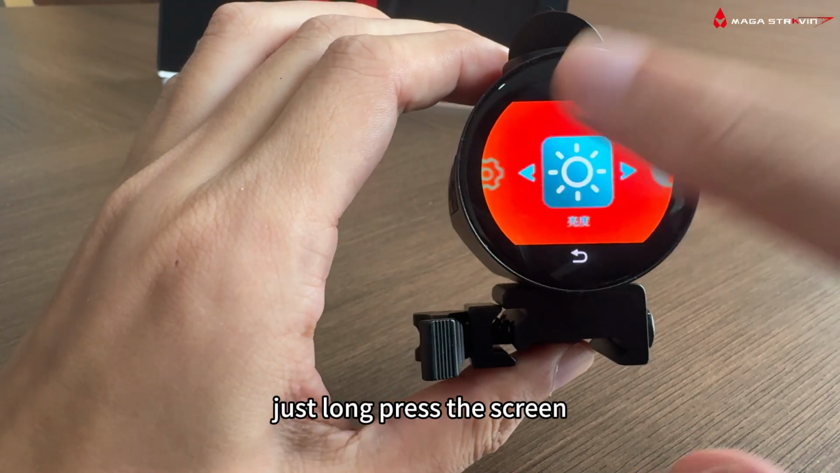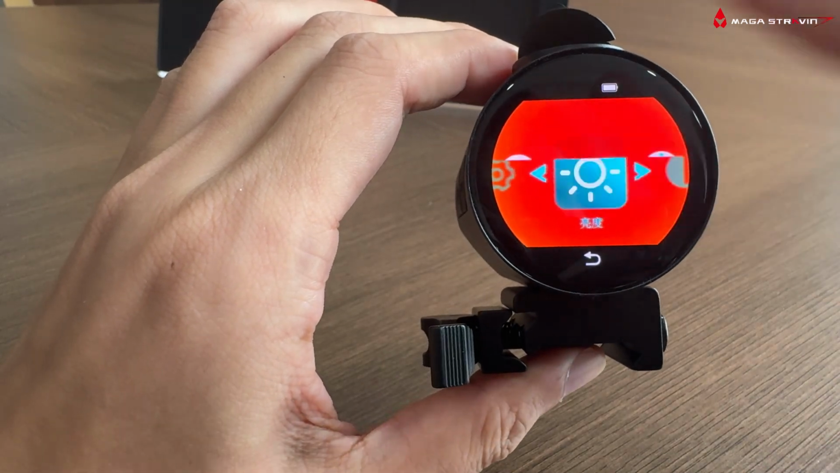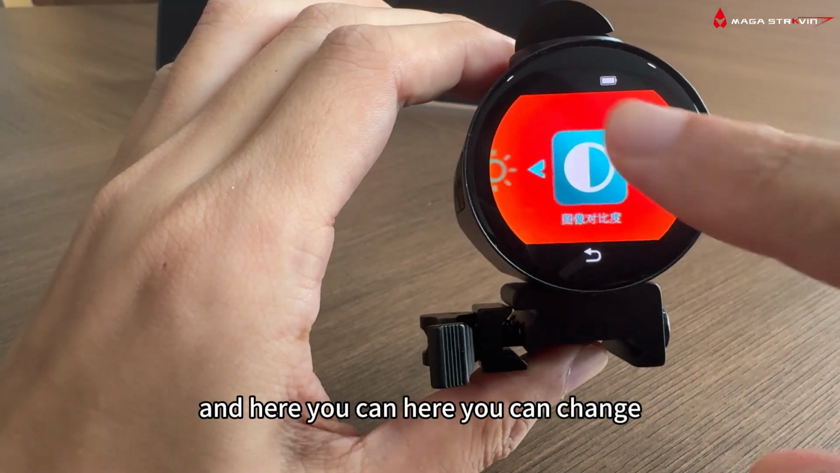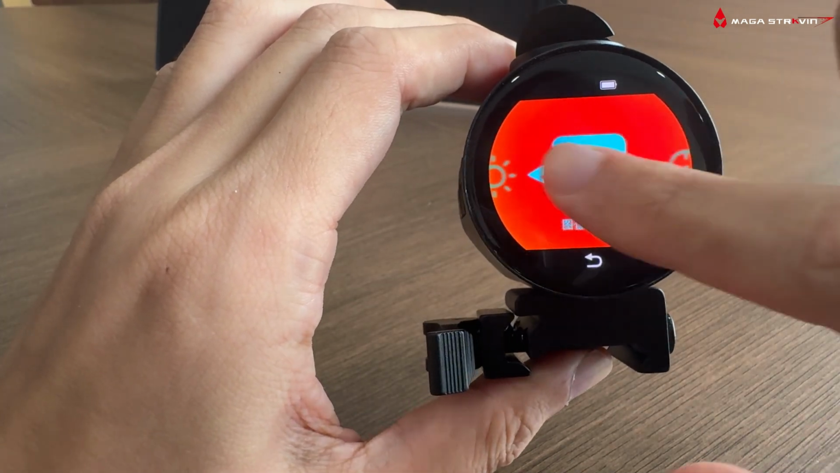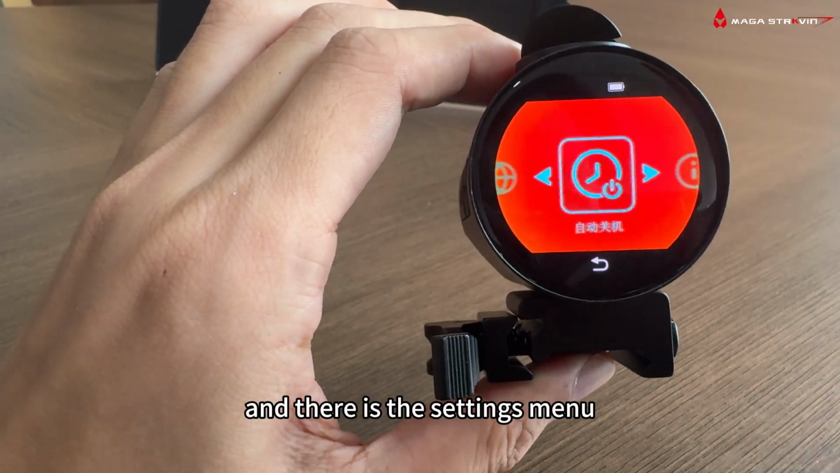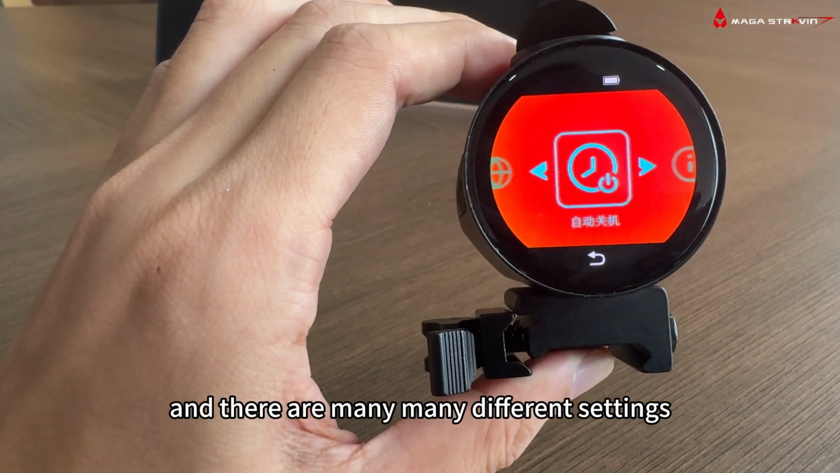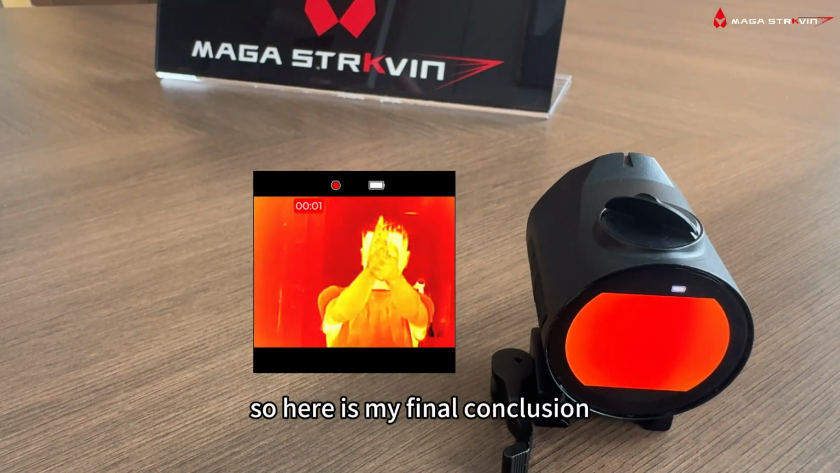Just long press the screen, and as you can see, there is a settings menu. By tapping it, you can change the brightness, and here you can change the settings of the contrast, or even do some calibration. And there is the settings menu. You can set it to power off automatically, and there are many different settings for you to choose according to your needs. So here is my final conclusion.